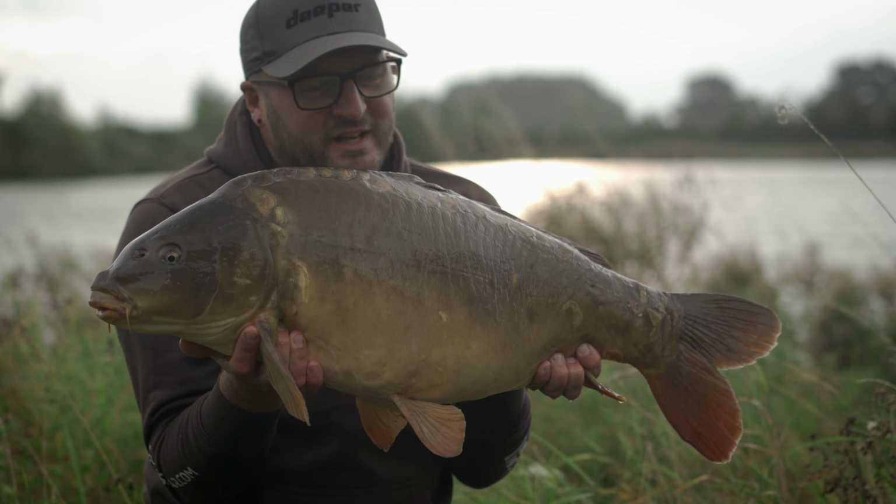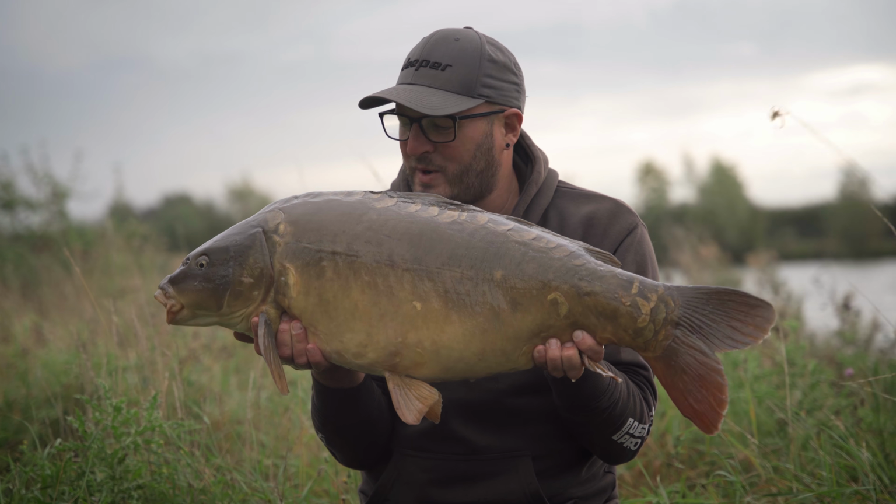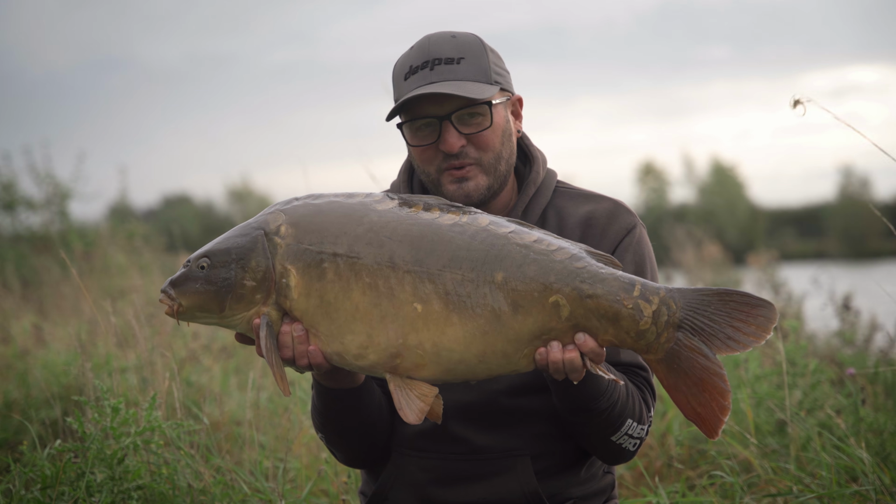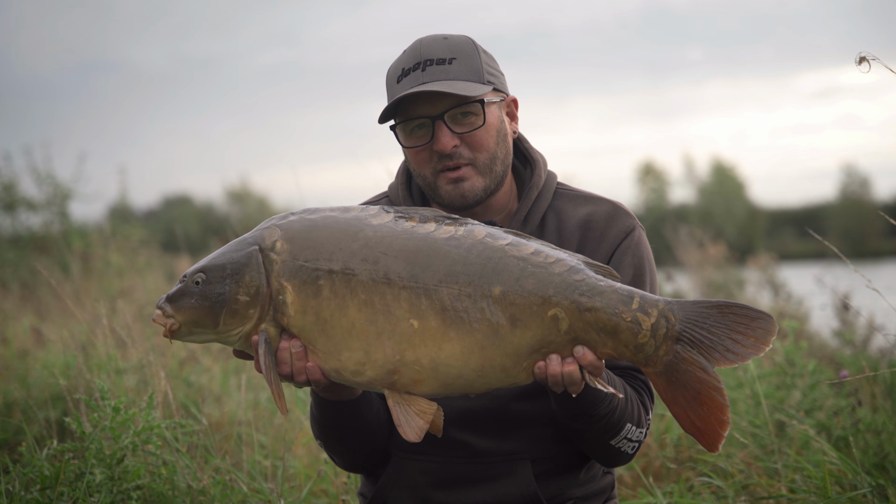And we've got another one in the sling just resting for a minute, and that's slightly bigger than this one as well. So really happy. A great way to start a new day. So we'll get a couple of pictures, we'll slip it back and we'll get the bigger one out for you.